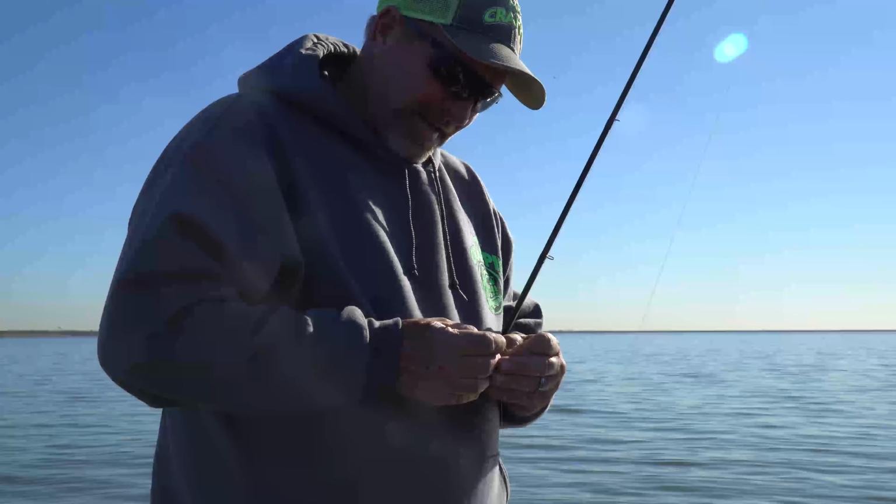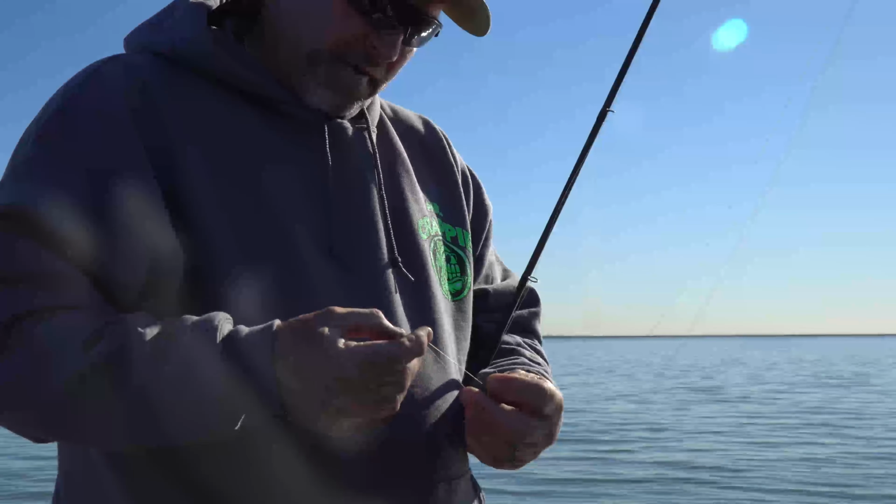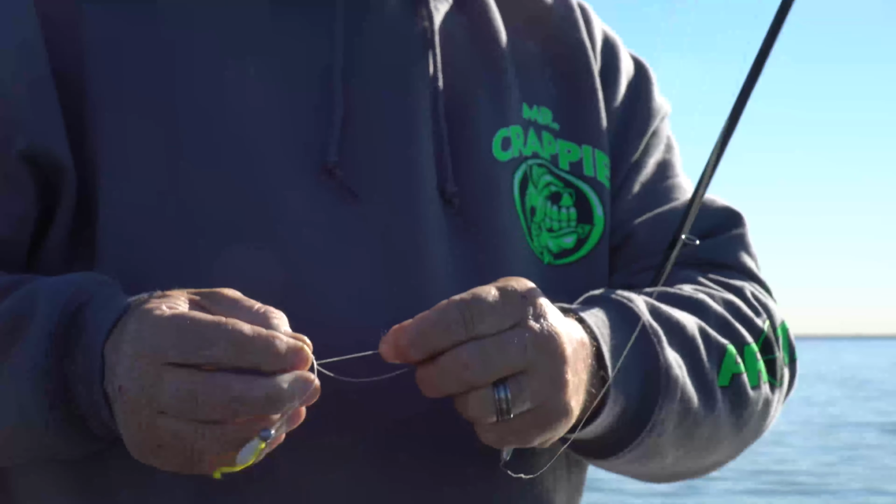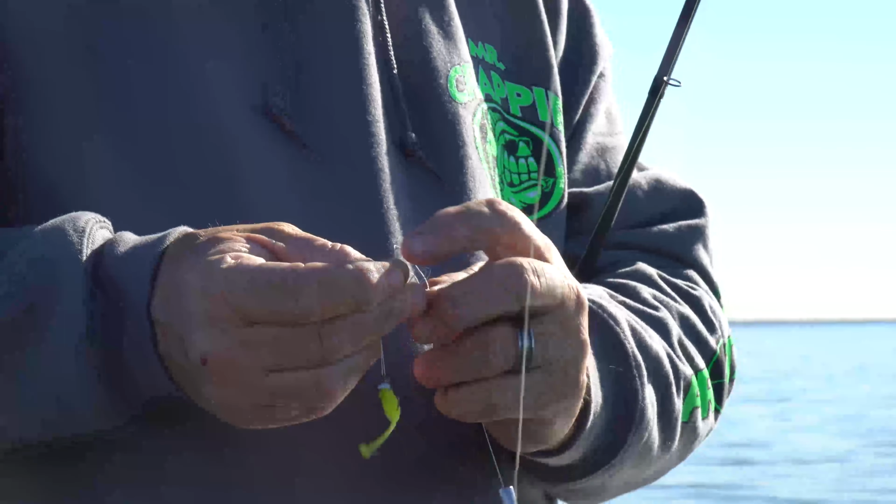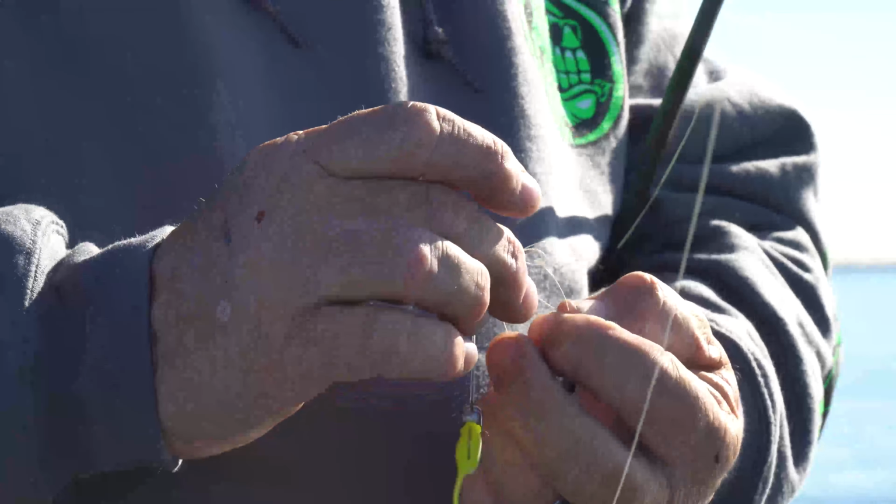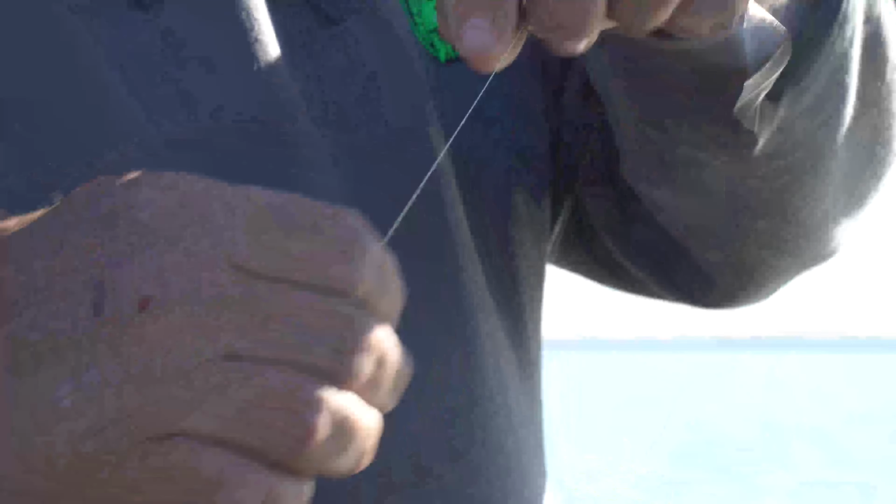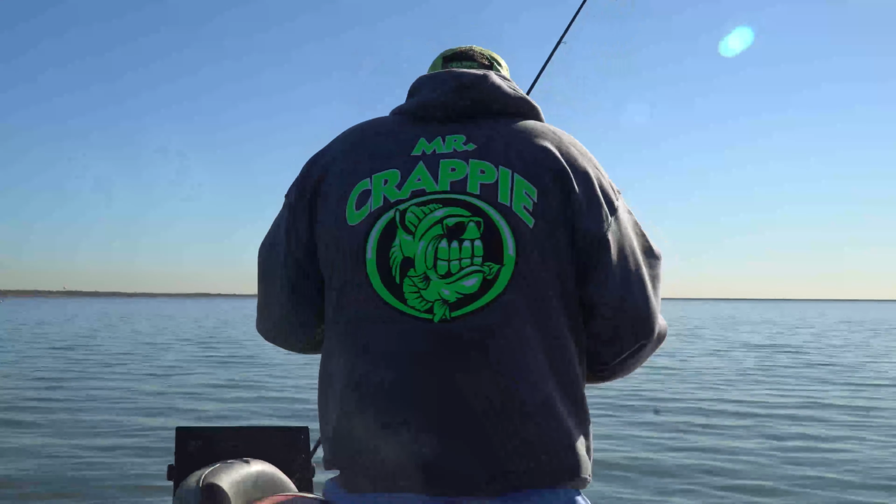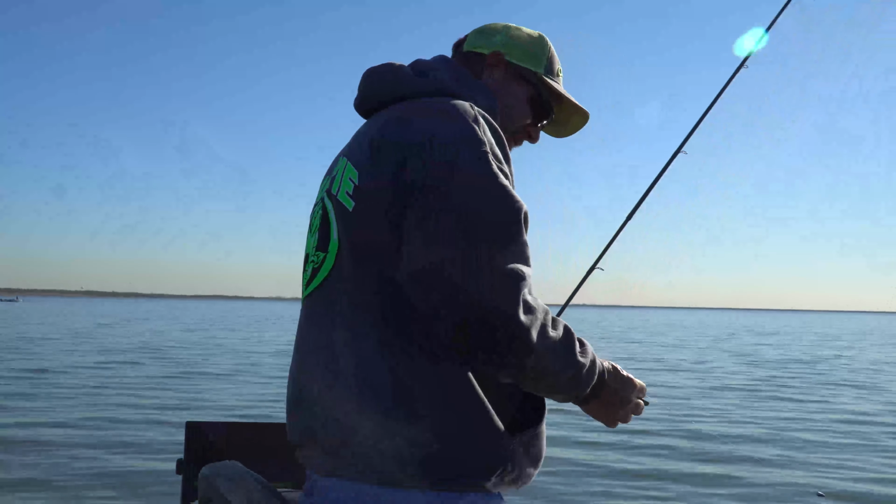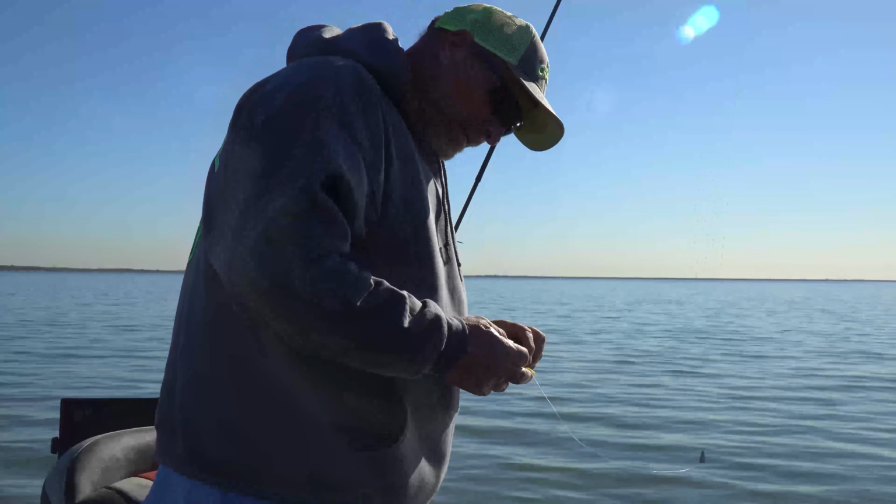The knot I tie, I don't even know if there's a name for it. I run it up like that, grab this jig right here, run it 3 or 4 times, run that tag back through both of those loops, slide it down to the eye of the jig, and then pull it tight. Then you can trim off the tag end of it. Real simple knot, but extremely strong.